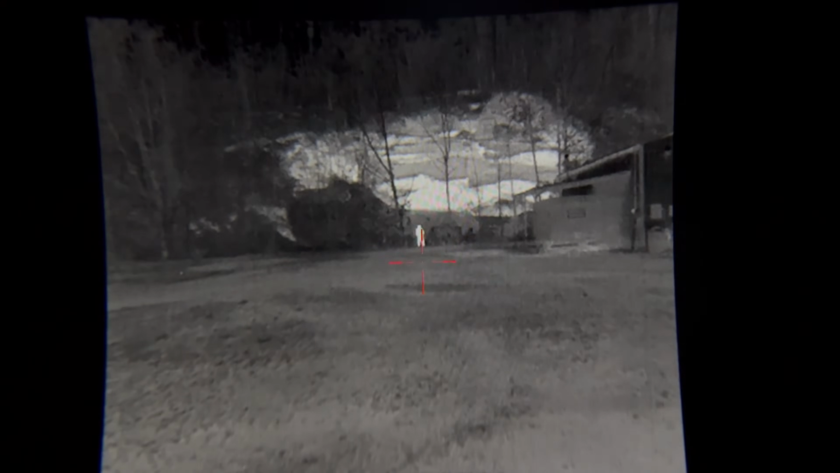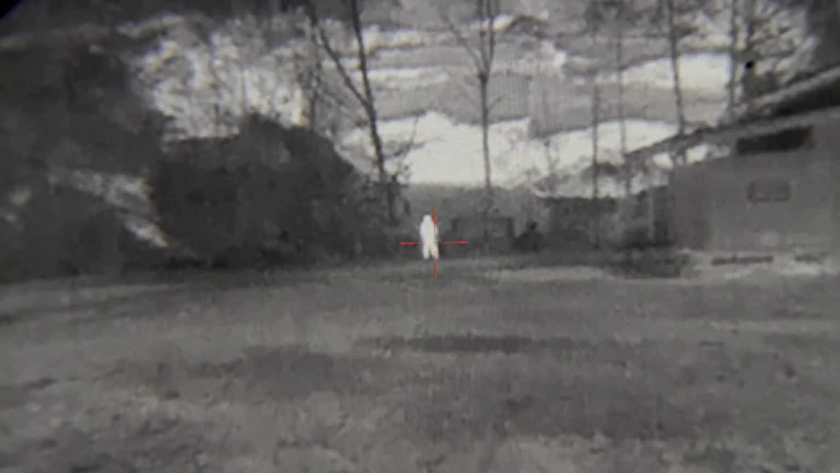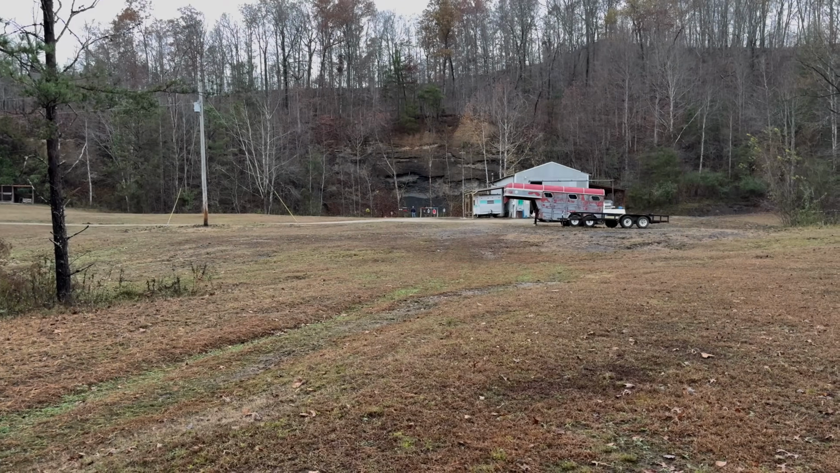So as you can see here, guys, we are now at 100 yards. That is no zoom, 4 times zoom, 2 times zoom, and 100 yards straight. Let's go ahead and step back to 150. All right, guys, now we're here at 150 yards. Let's go ahead and take a look.